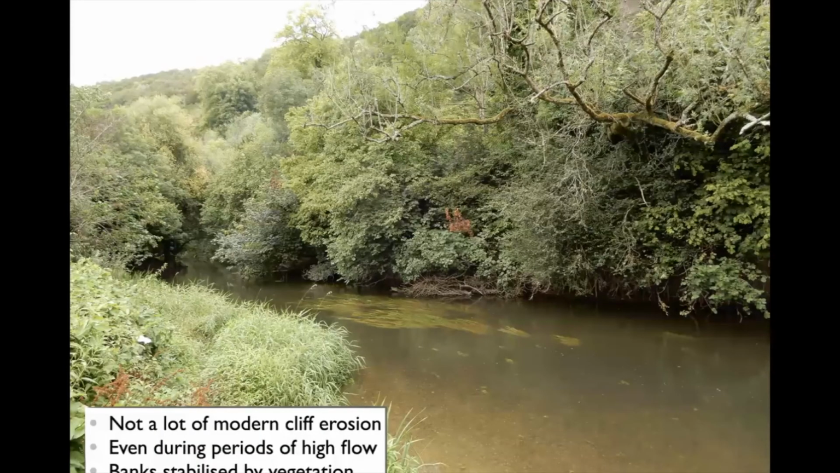So this is underneath the Whites. There is not a lot of modern erosion going on there. The banks are stabilized by vegetation. It's amazing what those guys can do by vegetation. And even during periods of high flow, there's not a lot of erosion going on into the Whites, although there must be some just to keep them white.